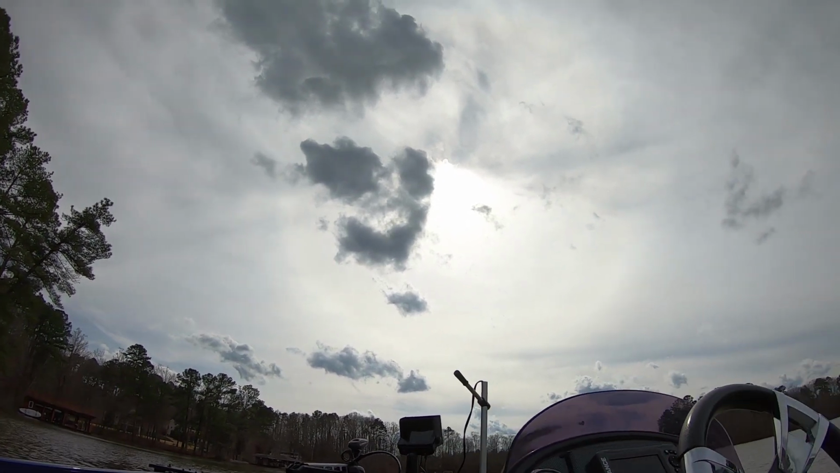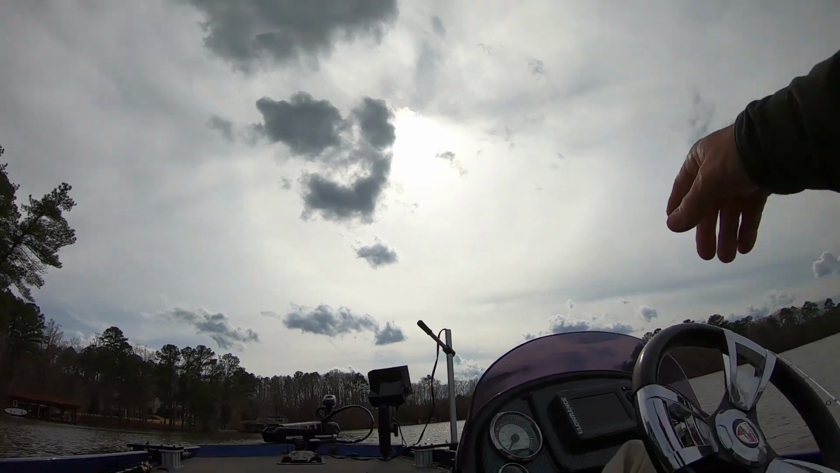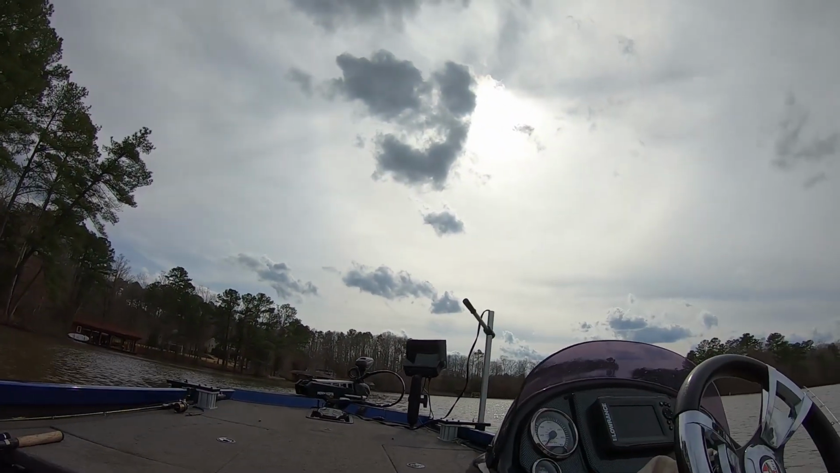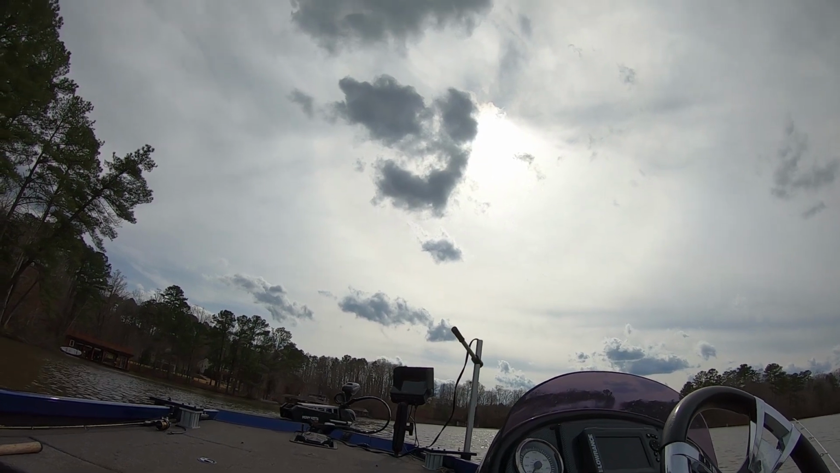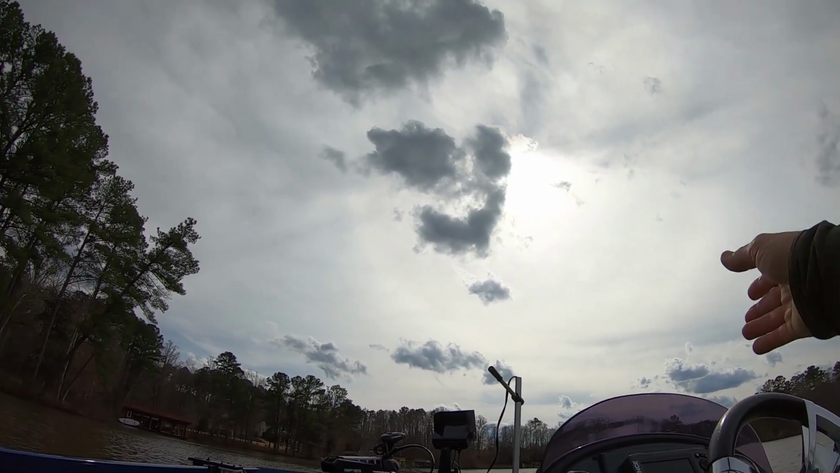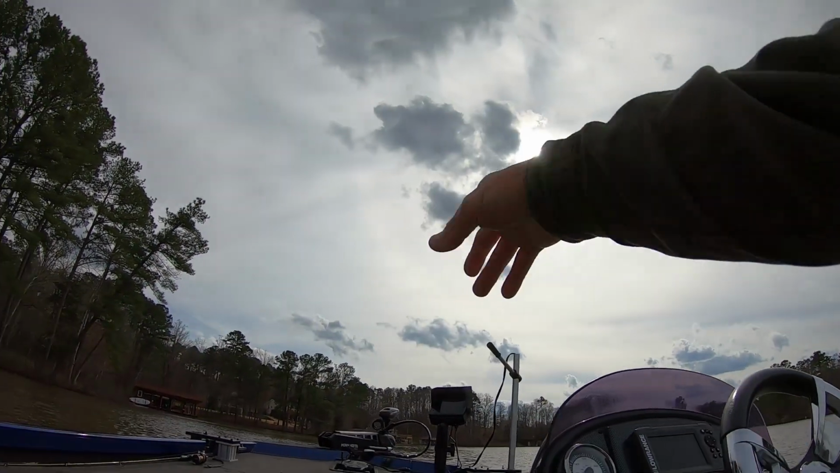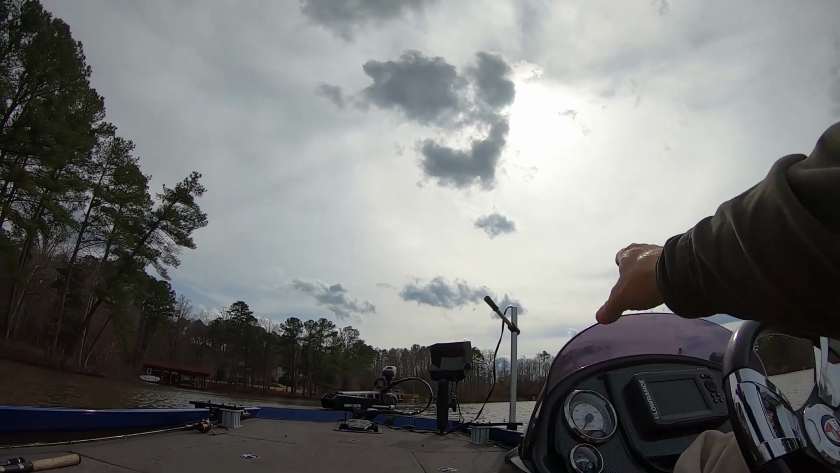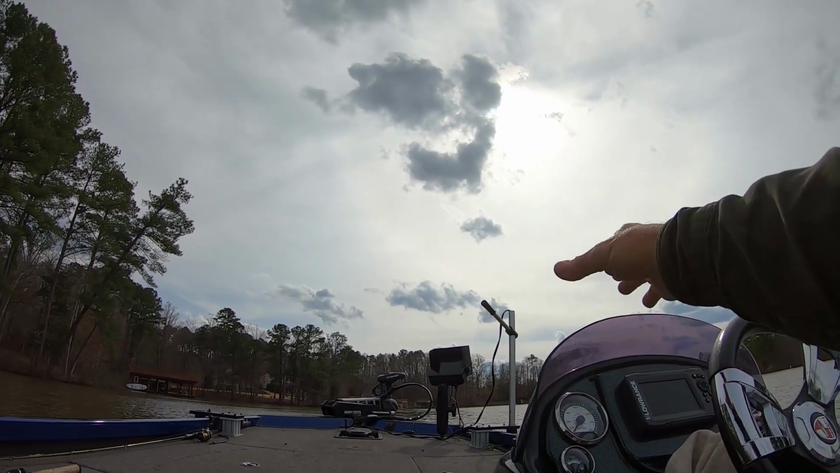Right here I'm sitting at the mouth of a cove. This is the creek channel coming right here, and it makes a turn right here. I'm in the mouth of a cove now, in 16 foot of water. I've caught a couple right here. What they're doing is running around the mouth of this cove, and they'll go back out in the channel. If you get a cold night, they can slide back out here. It's 20 foot out here. They can go back out in a little deeper water if they want to.